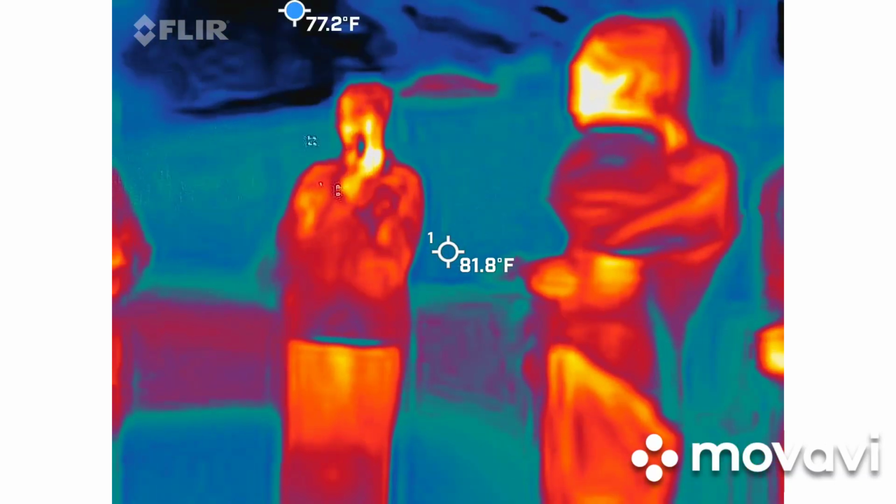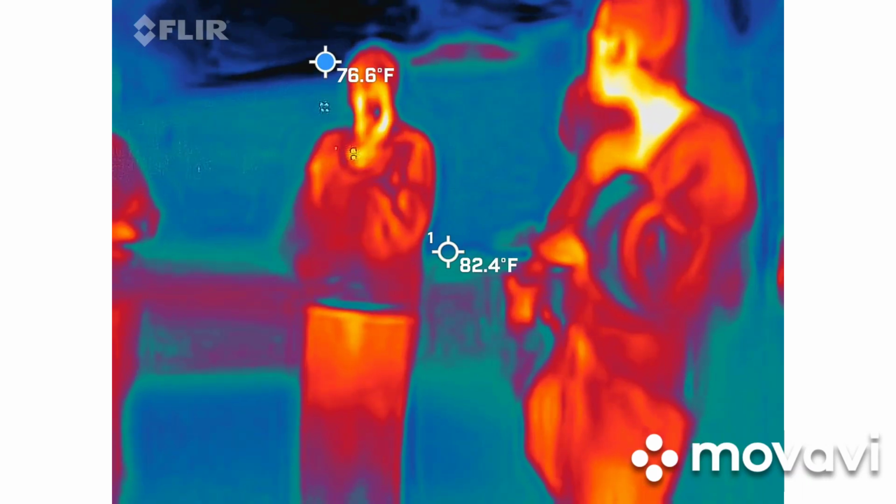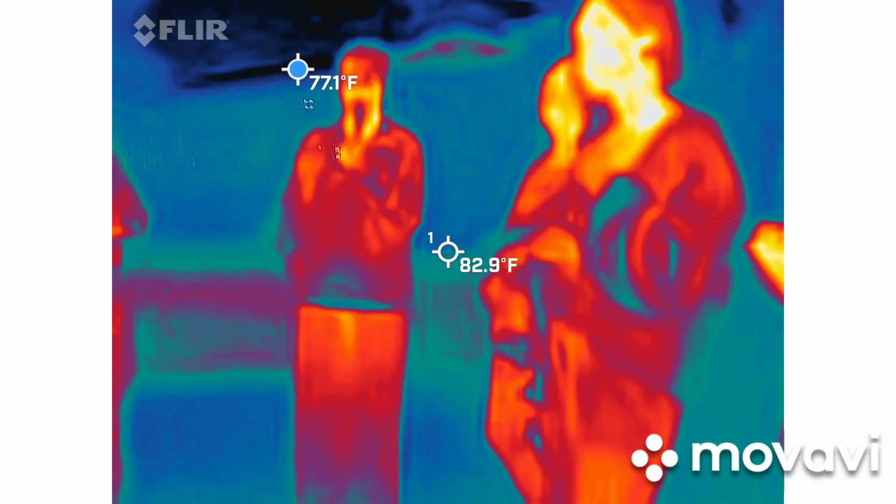Yes. All right, so I would say between 20 to 25 milligauss. I have no idea what that was, by the way. That was a weird noise for Charleston, for sure.